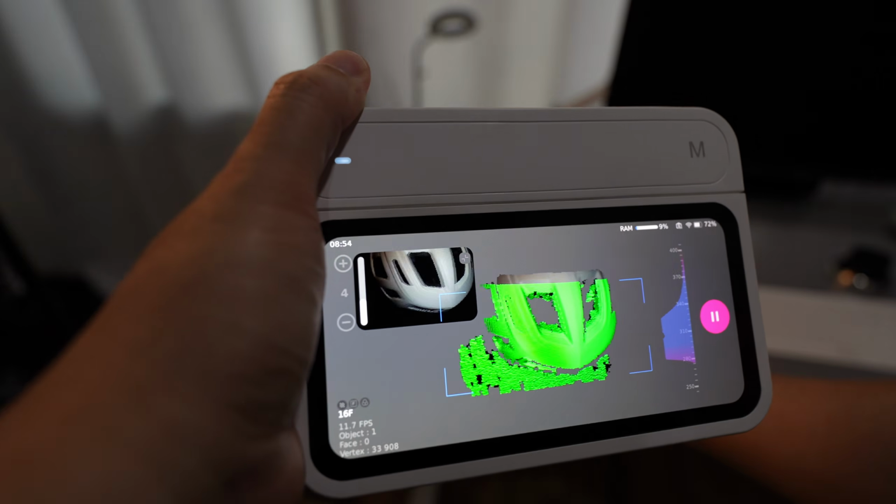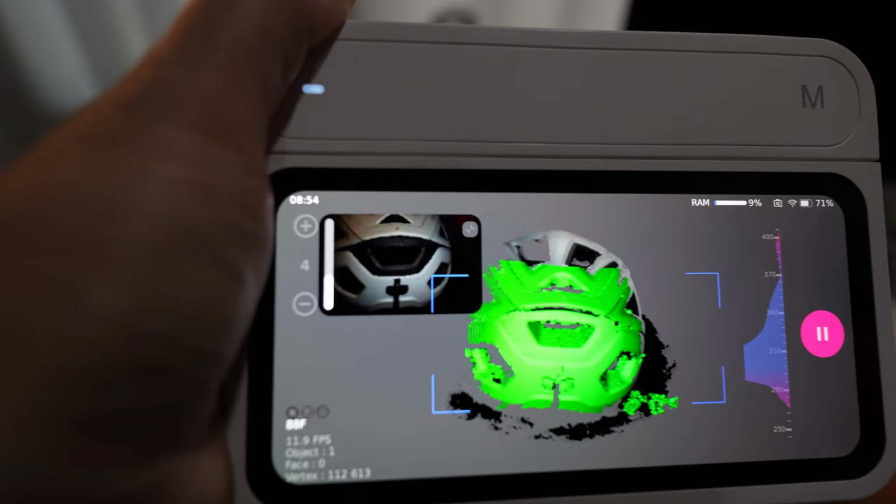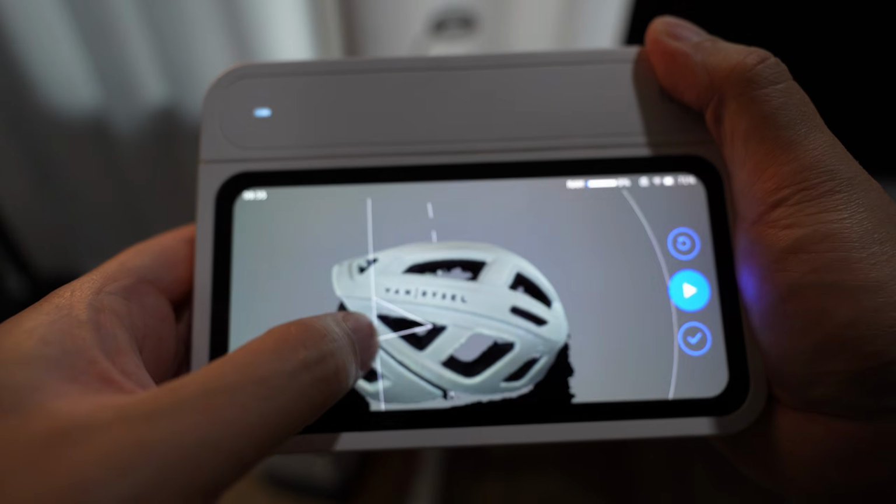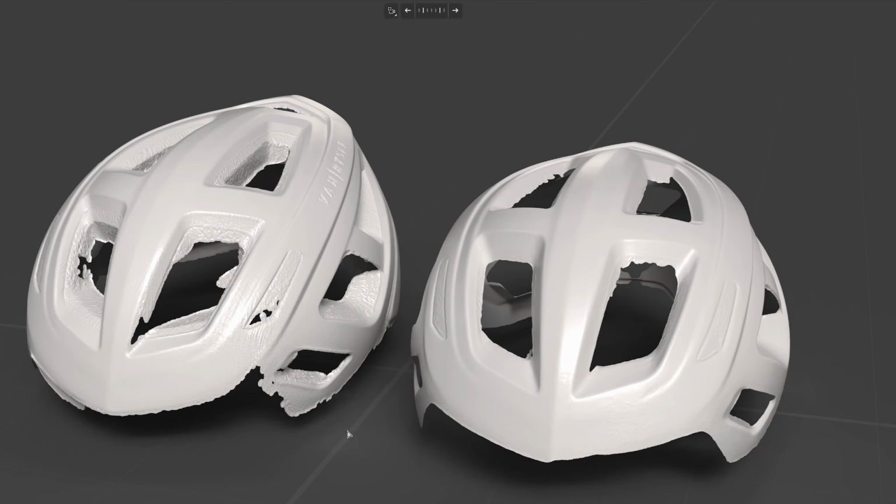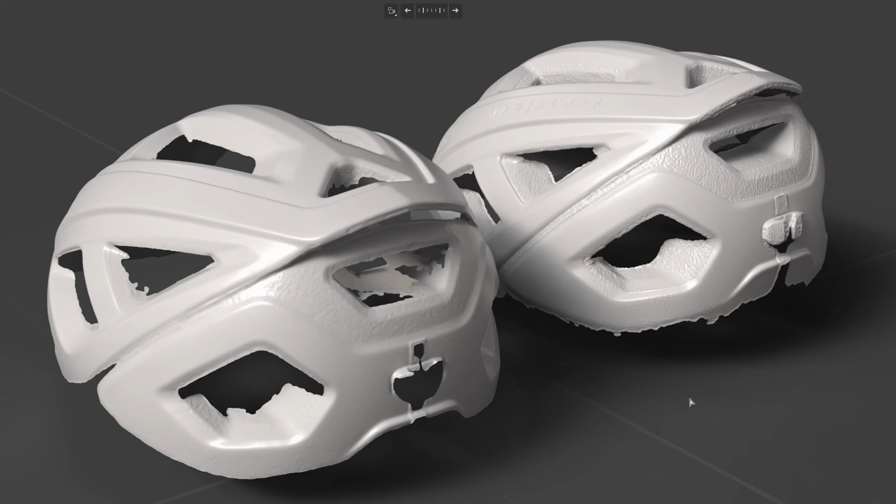It's the same bike helmet I used for geometry tracking tests. With its many features, the M module tracks efficiently. Let's compare the result with the Pika I recently tested. The turtle is on the left. In infrared mode, the Pika produces a smoother surface with edge sharpness and resolution that remains comparable. On the black foam, the turtle scan appears noticeably rougher.